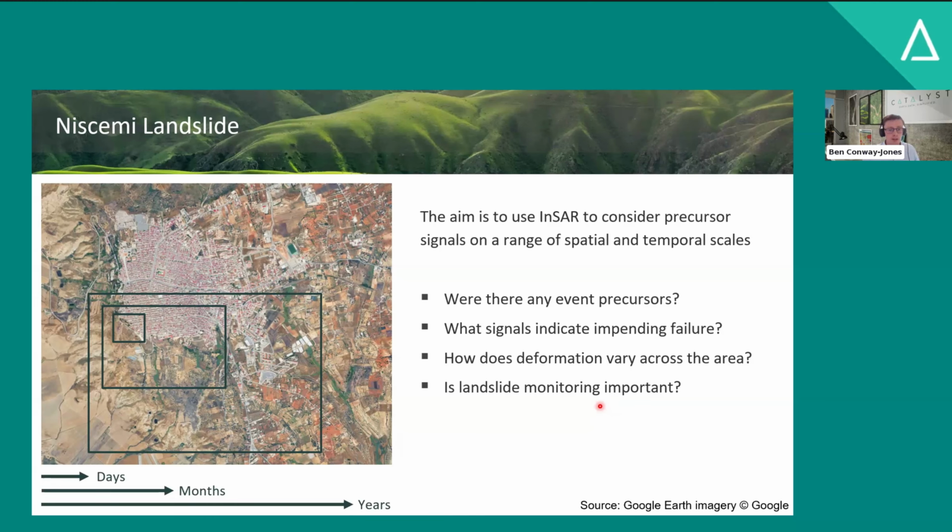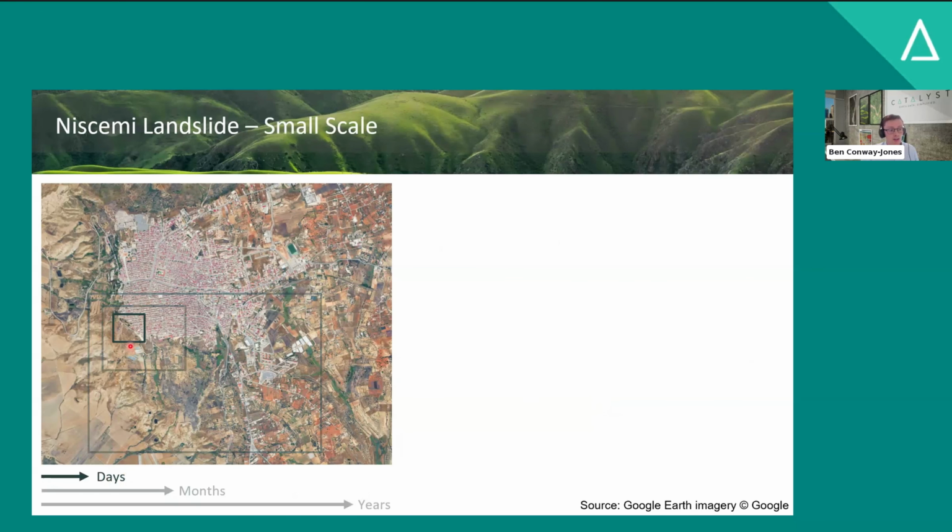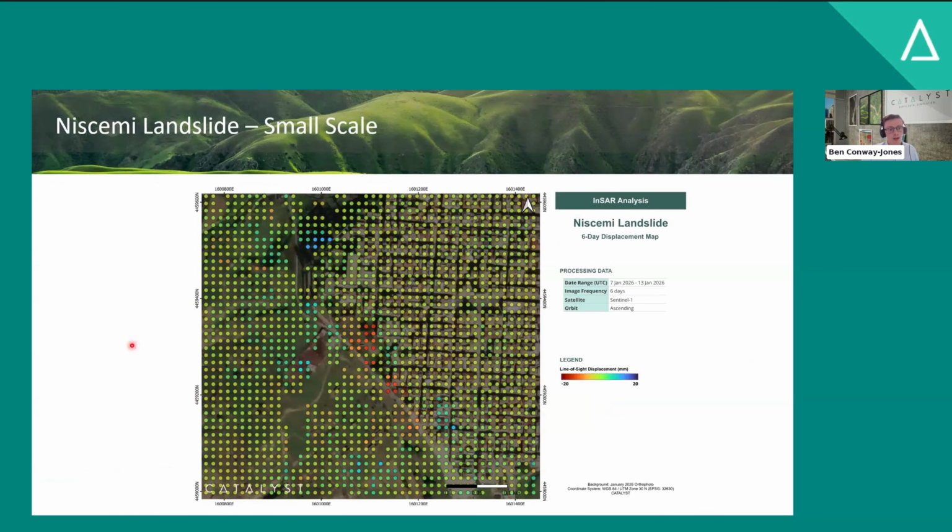So we looked at signals on a range of spatial and temporal scales, from the headscarp to the whole block, and from days to years. Beginning on the smallest scale, just looking at days at the very tip of the headscarp. This is our displacement map from the 7th of January to the 13th of January. These were the last 2 radar images that were acquired prior to the failure.